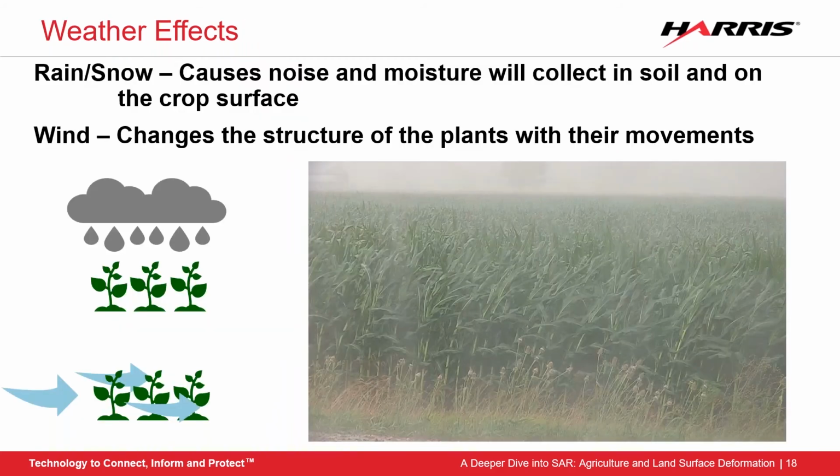Weather also affects our SAR scenes. And no, not just random snow or hailstorms when they really shouldn't be there, but normal seasonal effects. SAR can see through clouds and rain, though the rain may cause some noise, but the moisture from the rain will gather on crop surfaces and soil, changing how they look in the SAR imagery. This can be leveraged to get relative moisture contents.